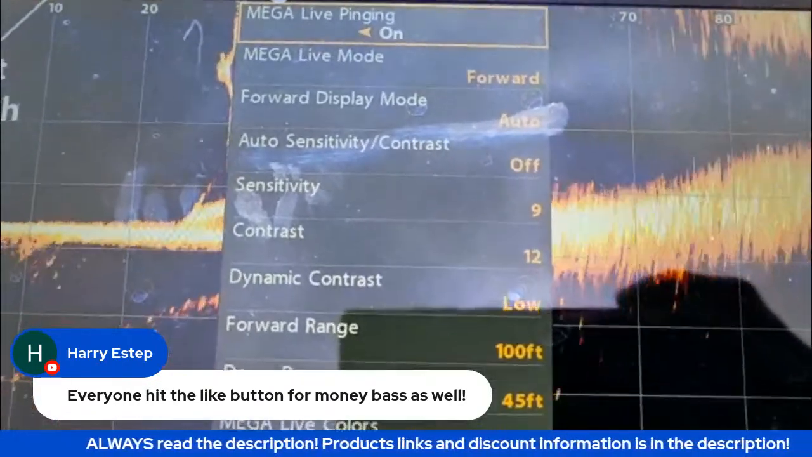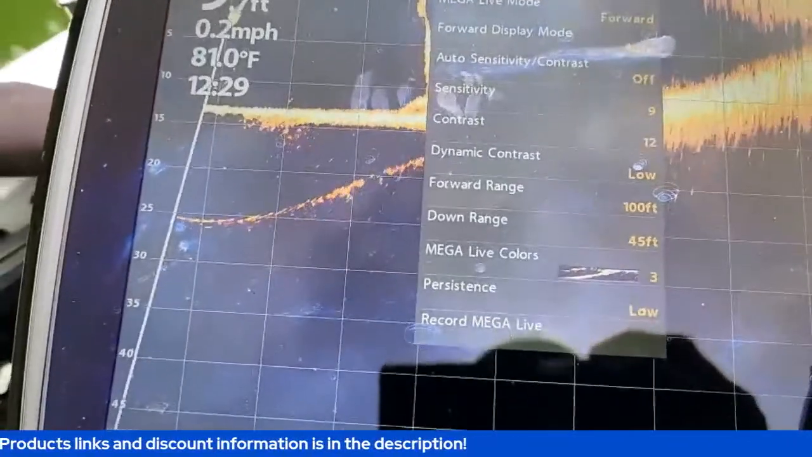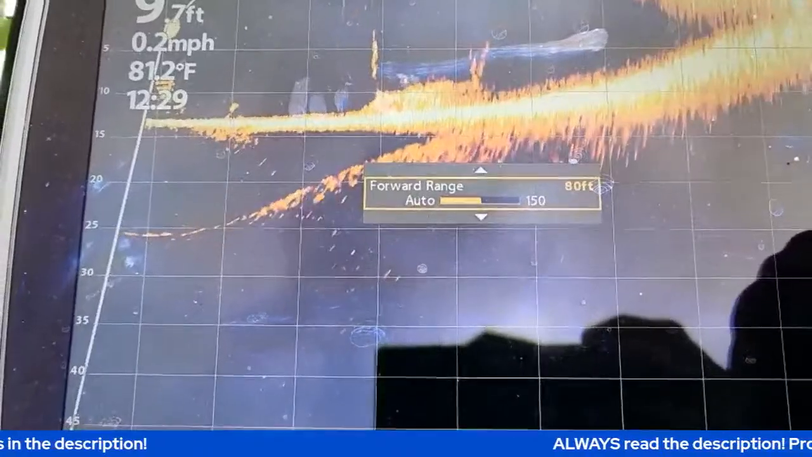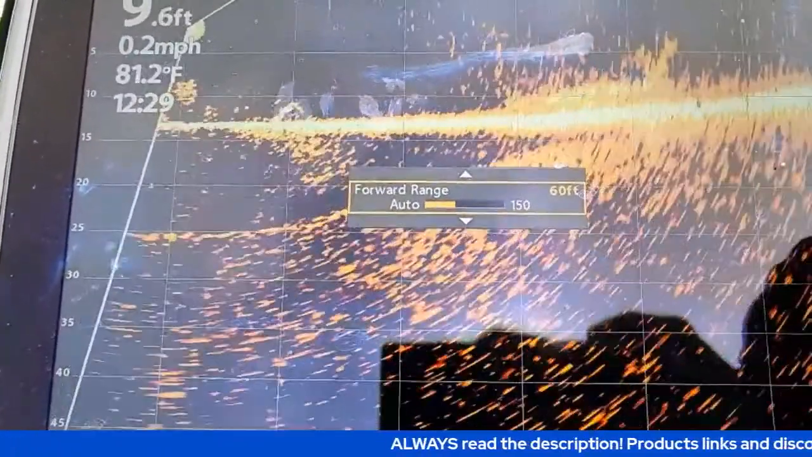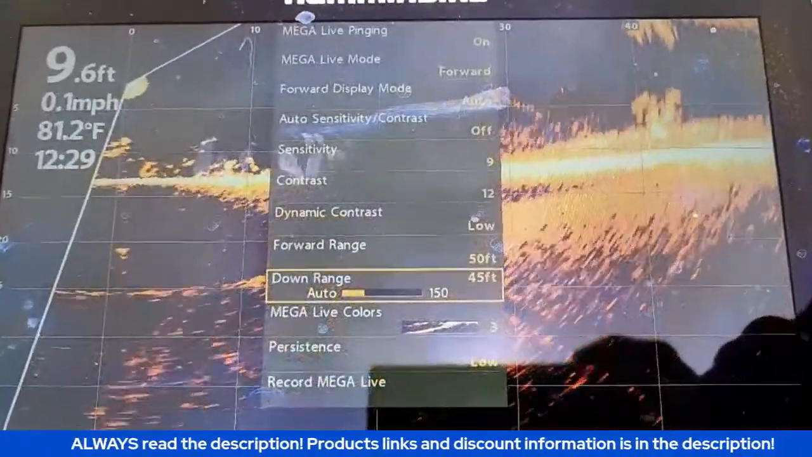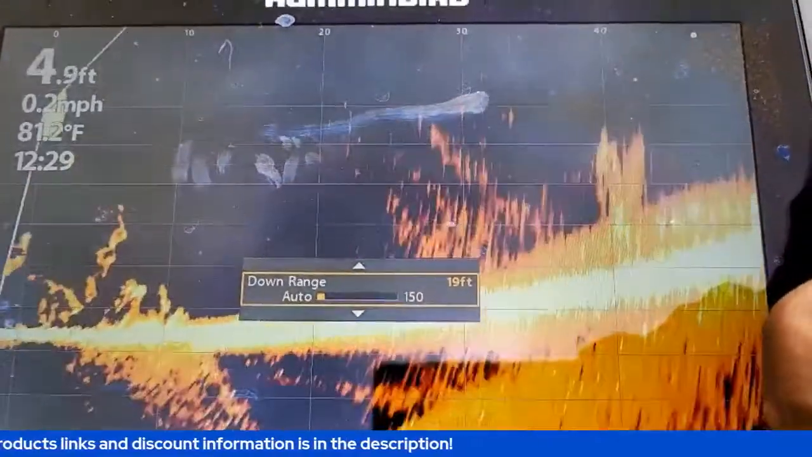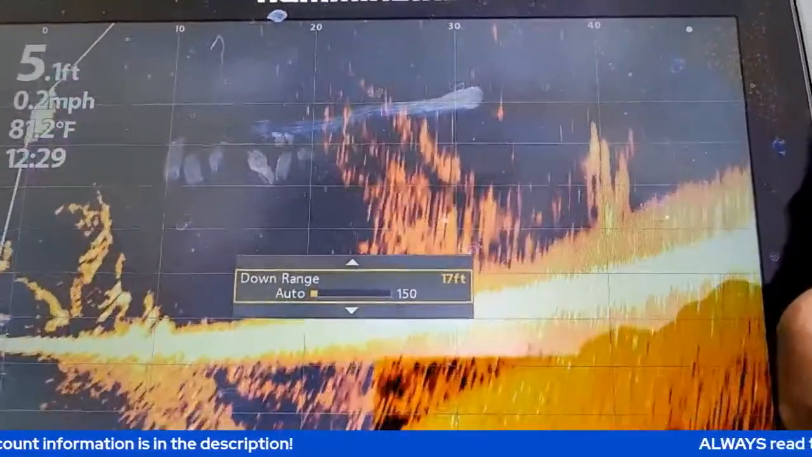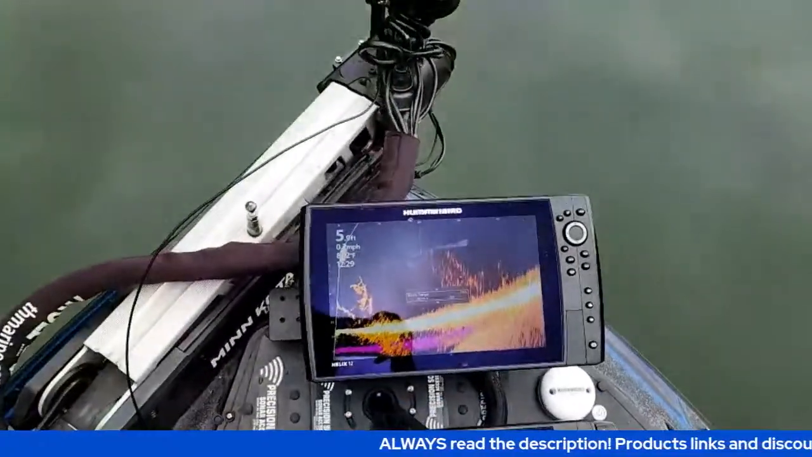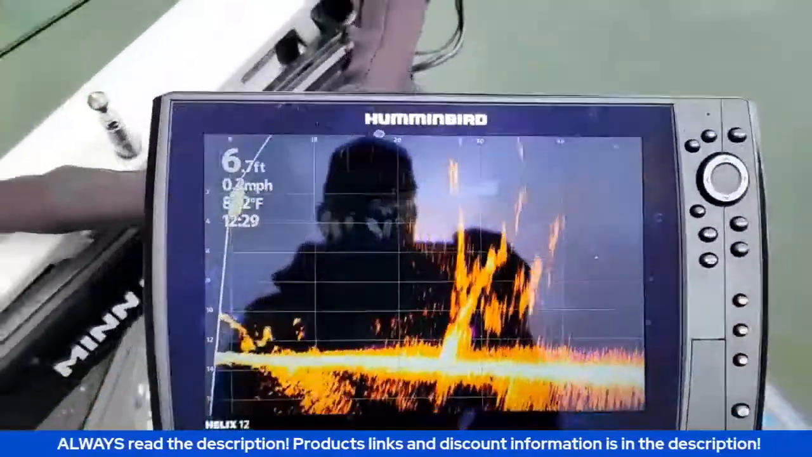As far as my sensitivity, contrast, I have it set out to 100 feet. But since I know I'm going to be focusing on this shallow water area, I can kick this down to around, say, 50 feet, and then go down to my down range and change that to, we're sitting in 9 feet, so I'll change that to about 15 feet there, guys, and that will give me a better picture as far as being able to see the lay down. Let's exit out of there.